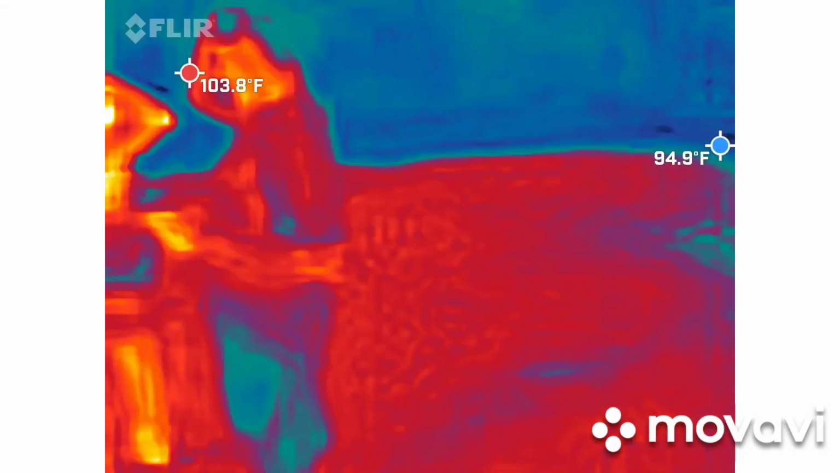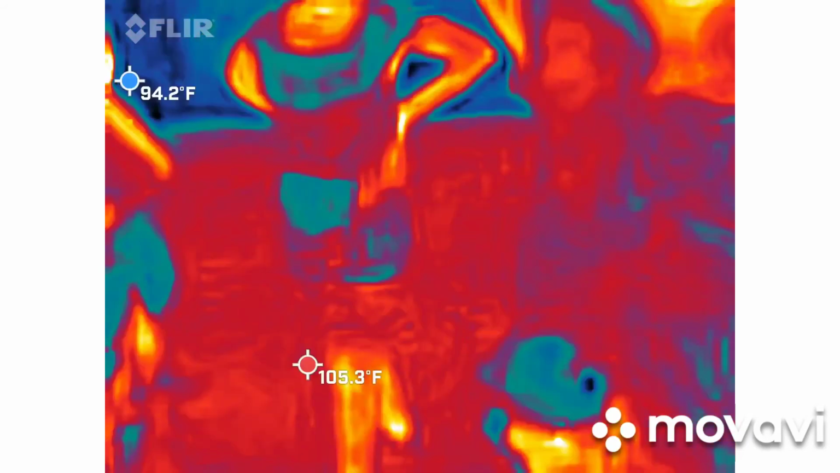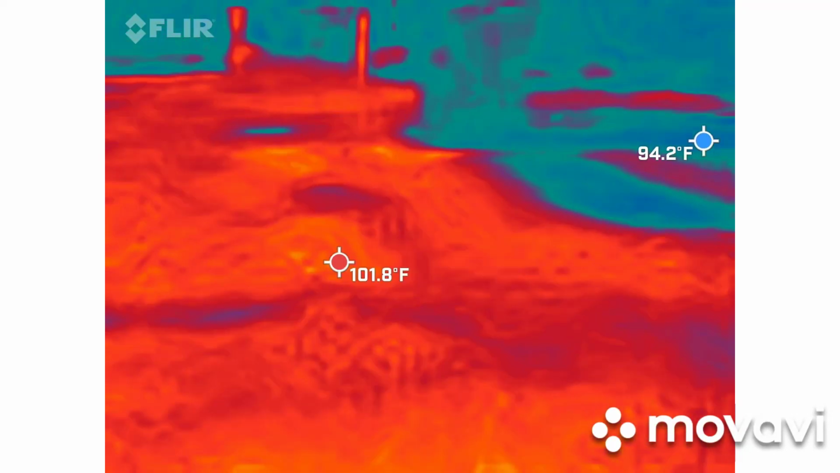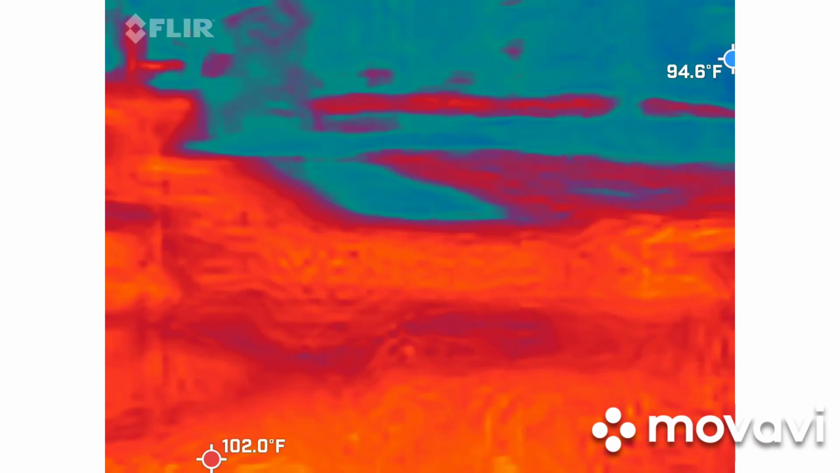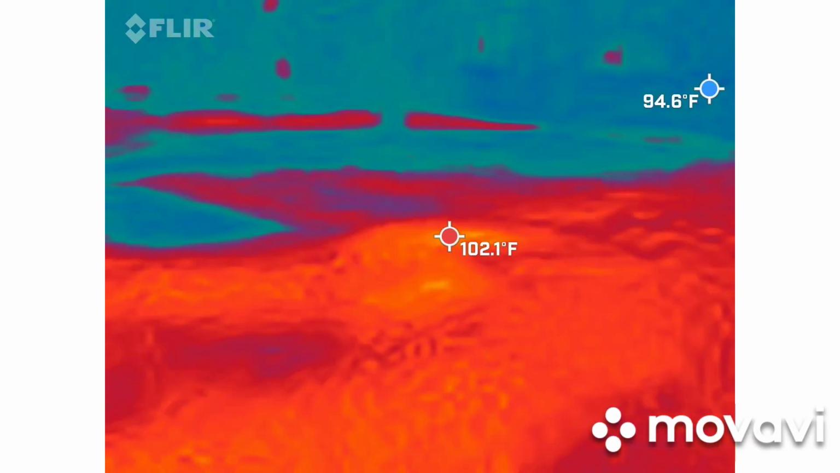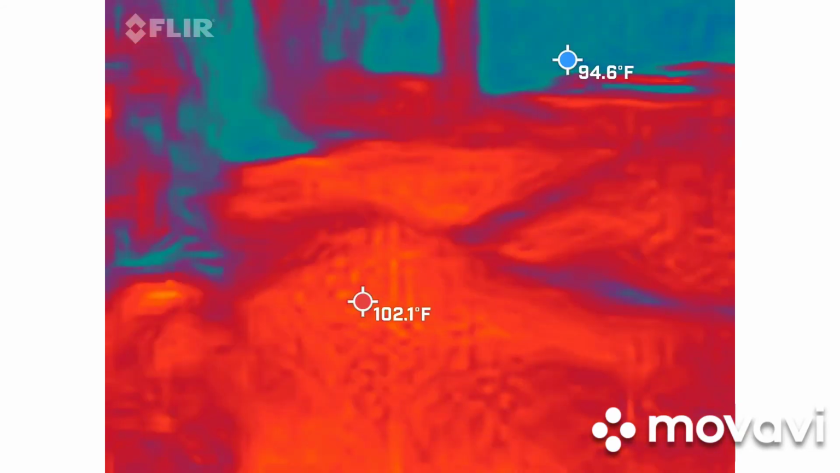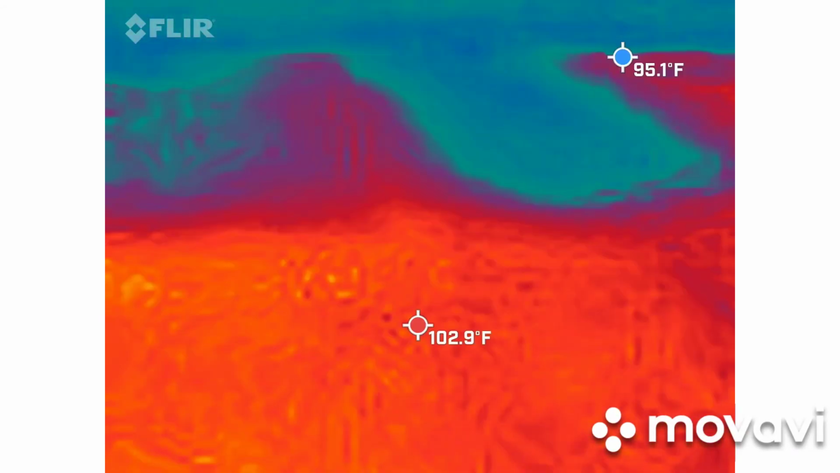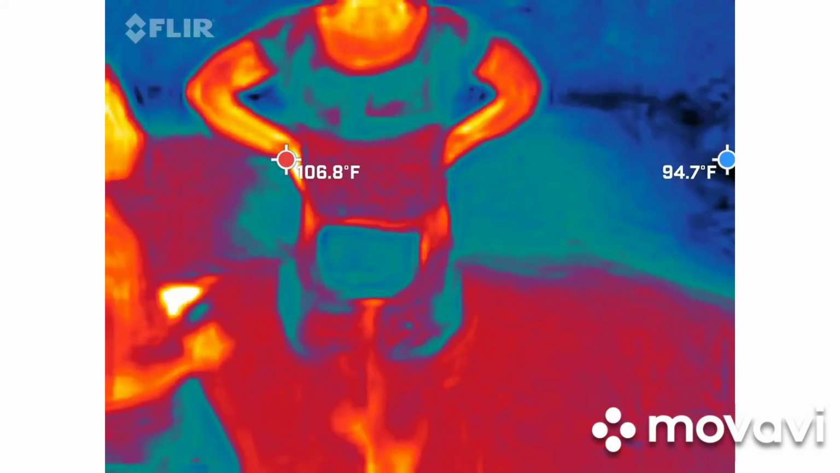I can tell where a car was parked today. Really? It's pretty neat. Look. There's one parked right there. It's cooler. Nobody else. Apparently not here. Oh, there's one right there in number 3. Ghost cars. What about me? Anything interesting?